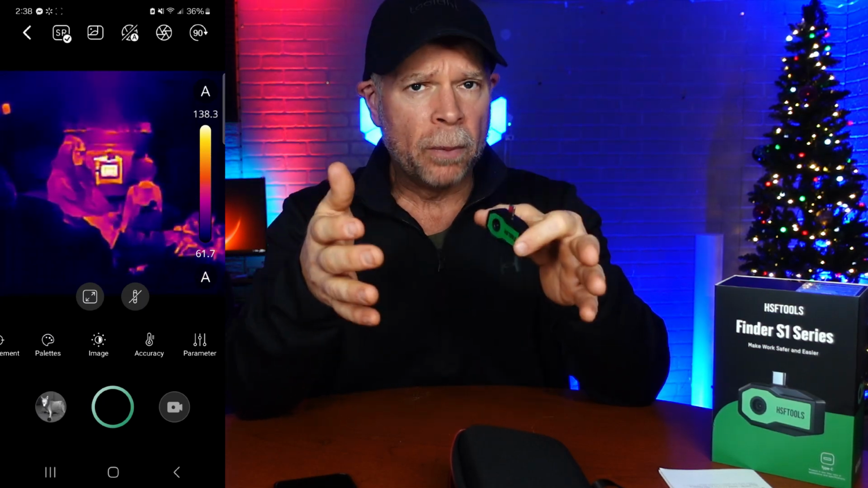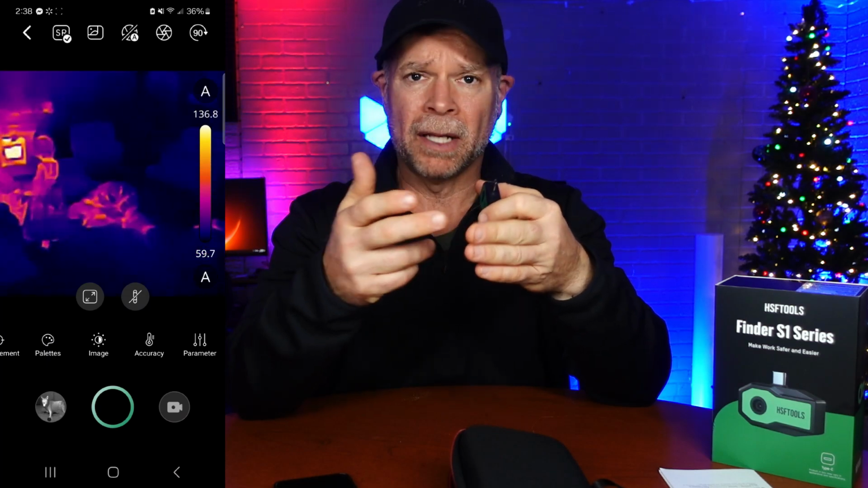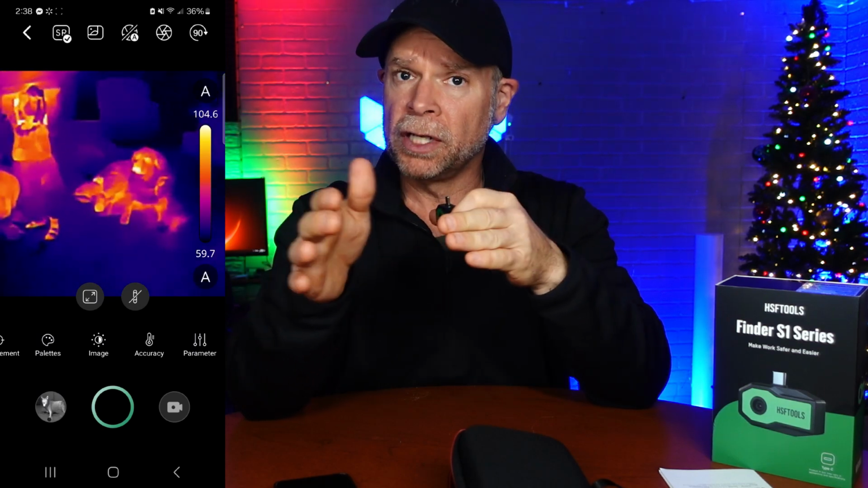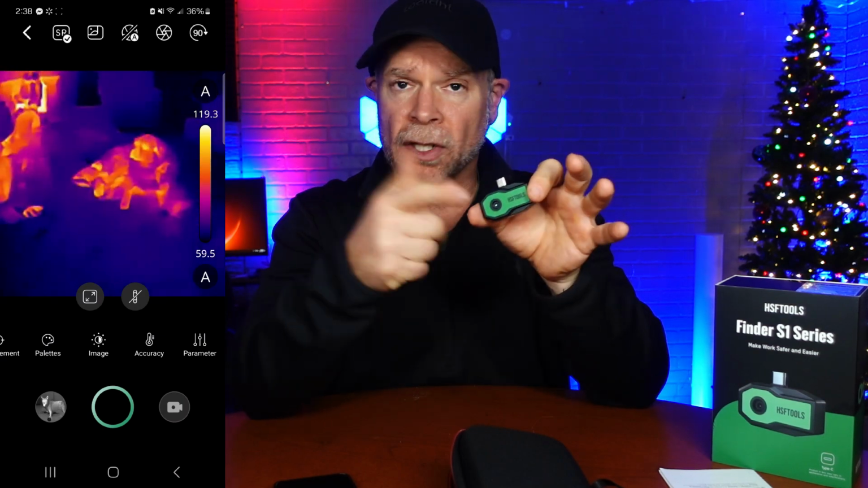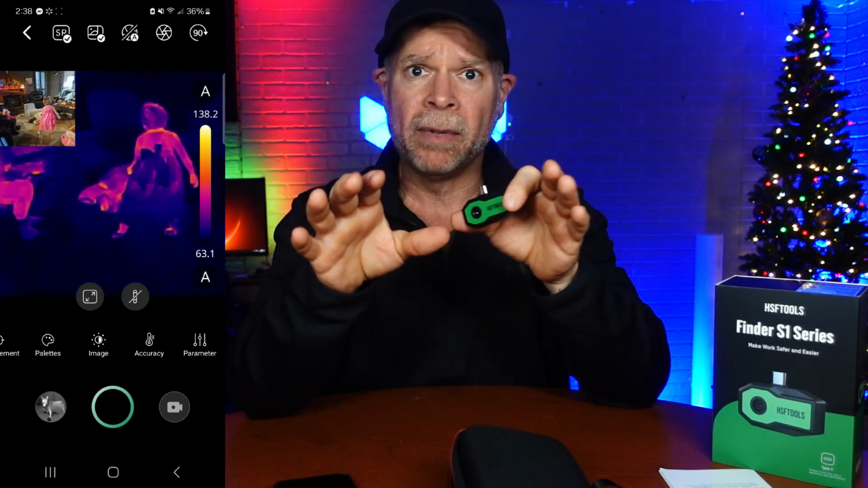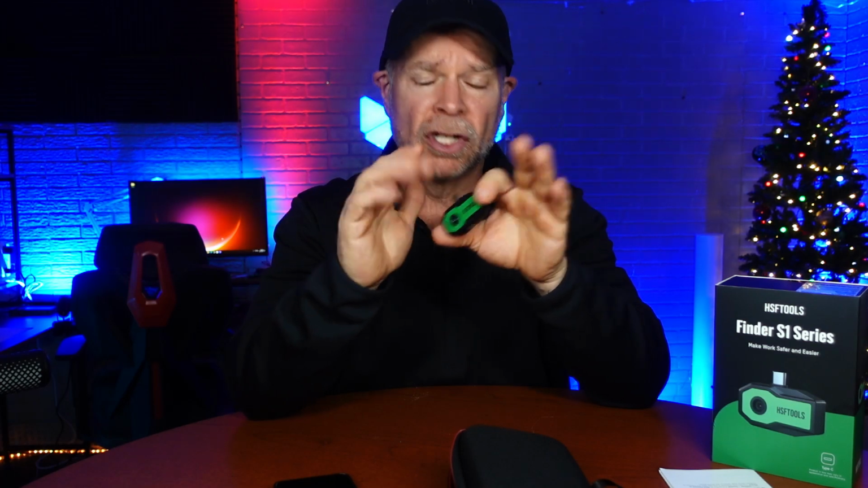Now, the purpose of a thermal imaging camera is to show hot spots and cold spots. And so this is going to be used in multiple different professions. If you're searching for a body or an animal, those hot spots are going to show up through the thermal imaging. Or if you have electrical issues and you're looking for maybe a hot spot there, you can find it with your thermal imaging camera. So many different uses for this camera that I can't recommend these enough.